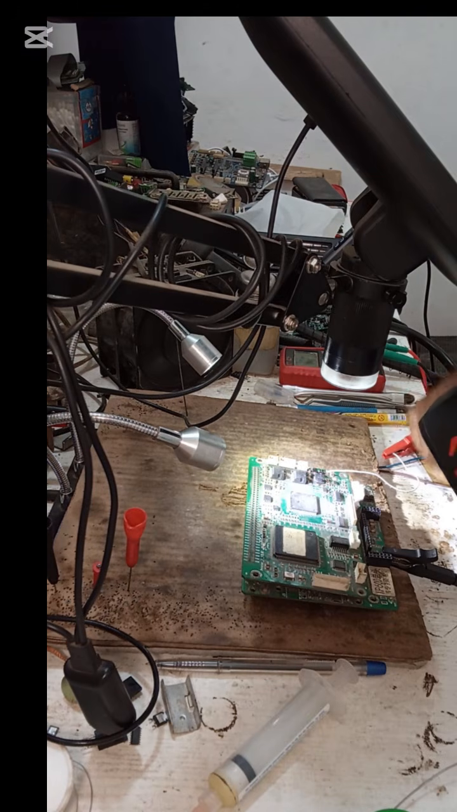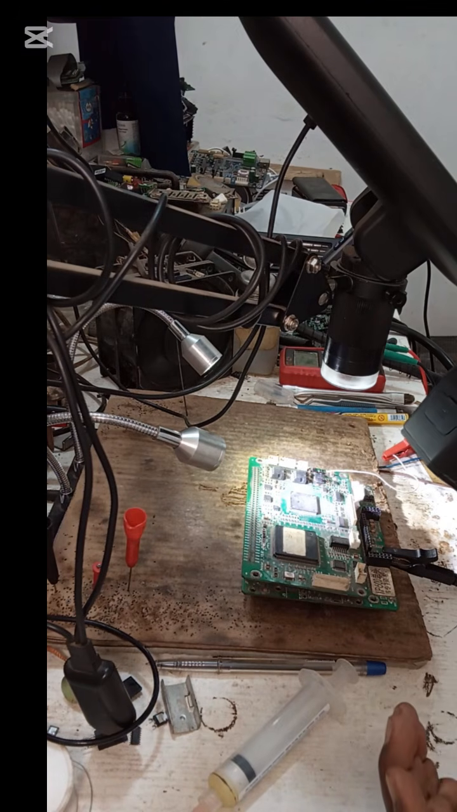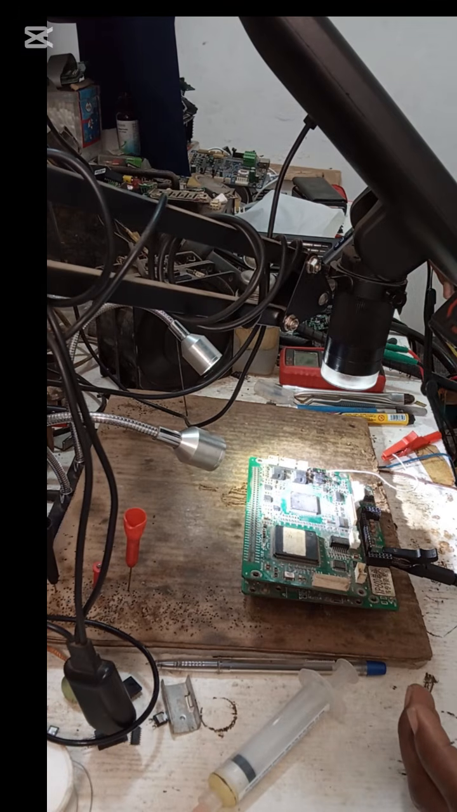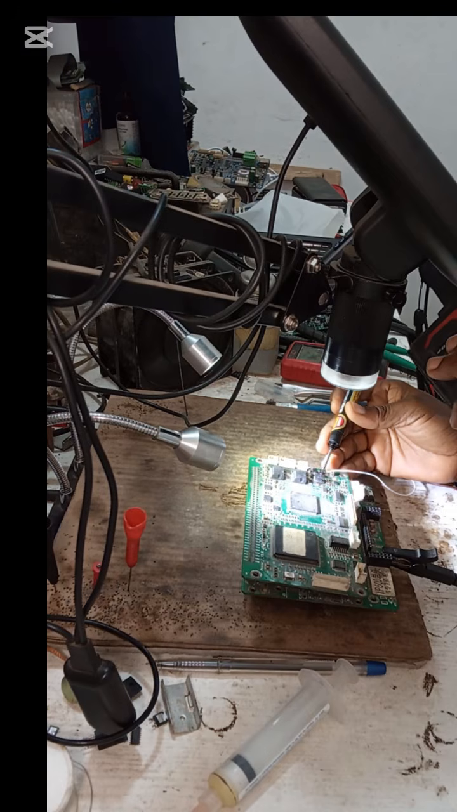The camera is going to take a little while. I turned it off to save battery. Booting time is a few seconds, so it's ready now. So let's see what we have. We still have the component showing up.